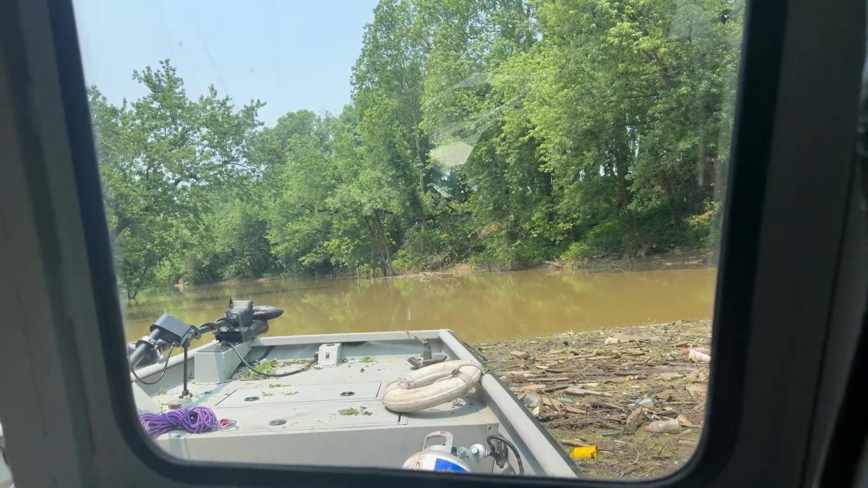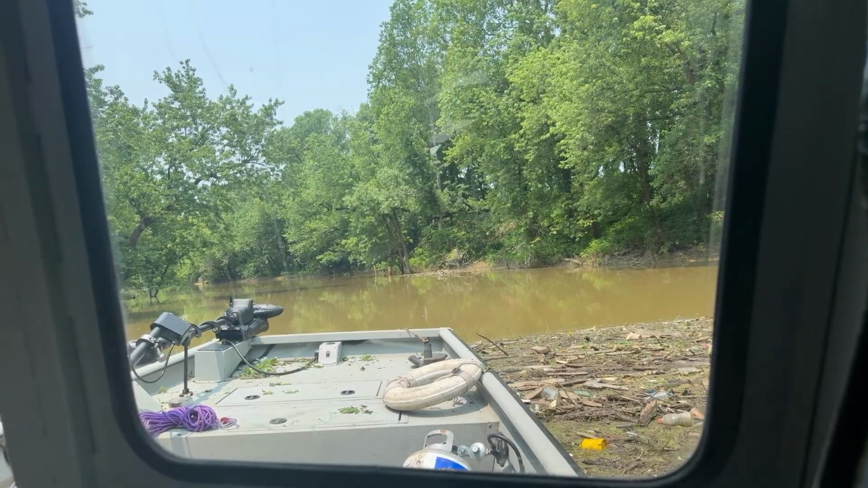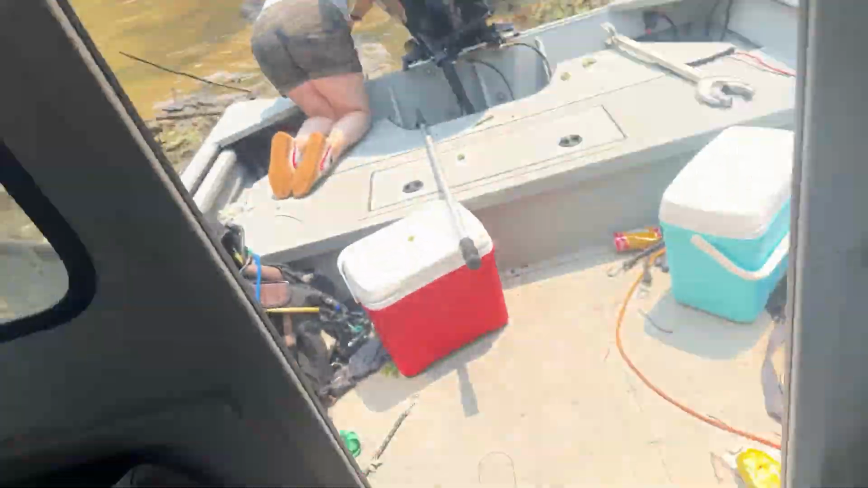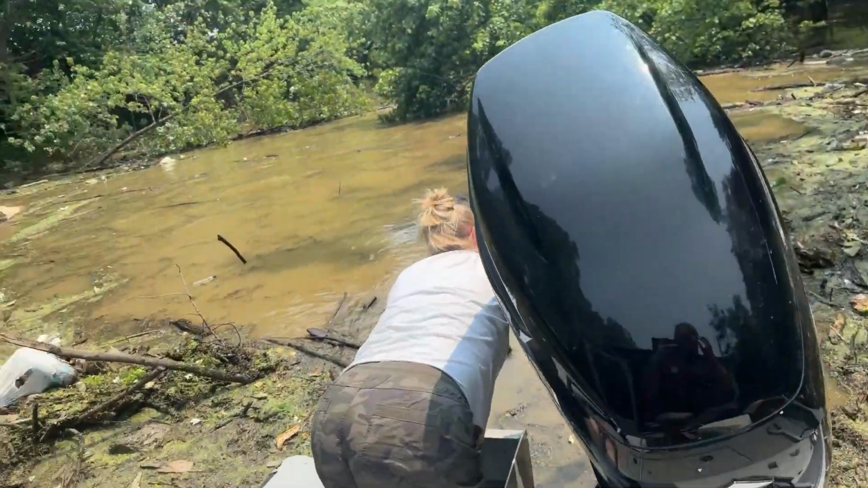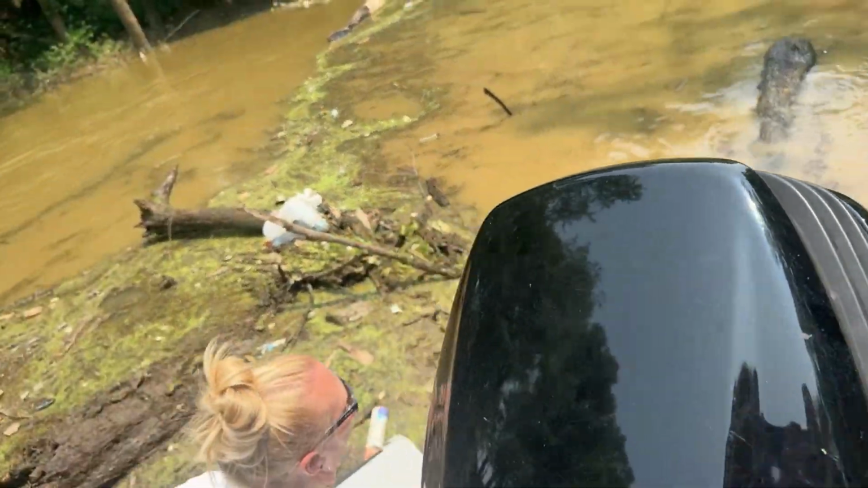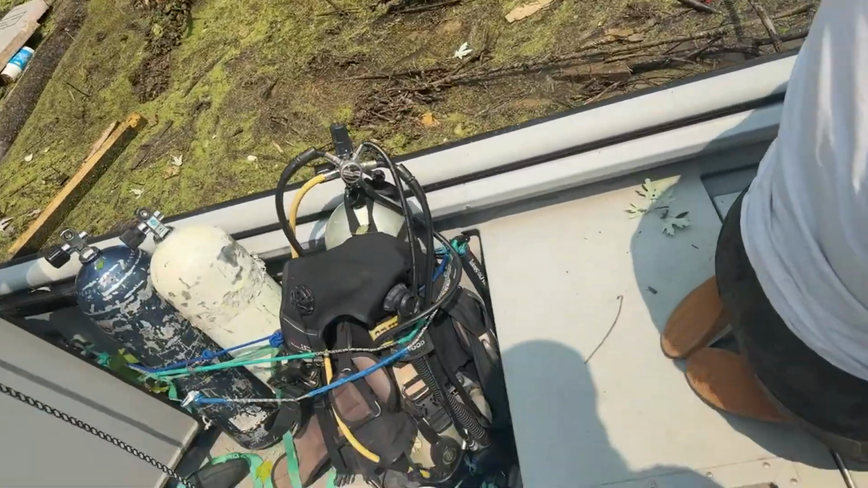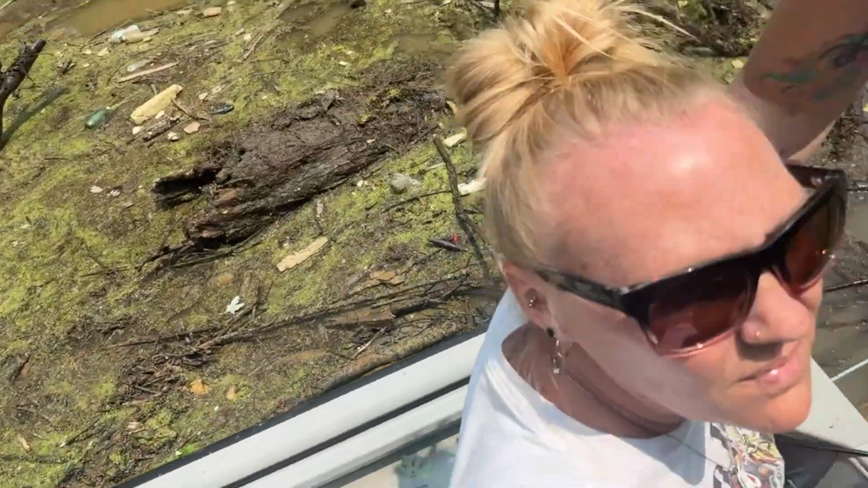Well, I can't get... Huh? That is a huge trash pile. Well, we're almost through. Here, let me see the push pole. Grab hold of this camera so I don't lose it.